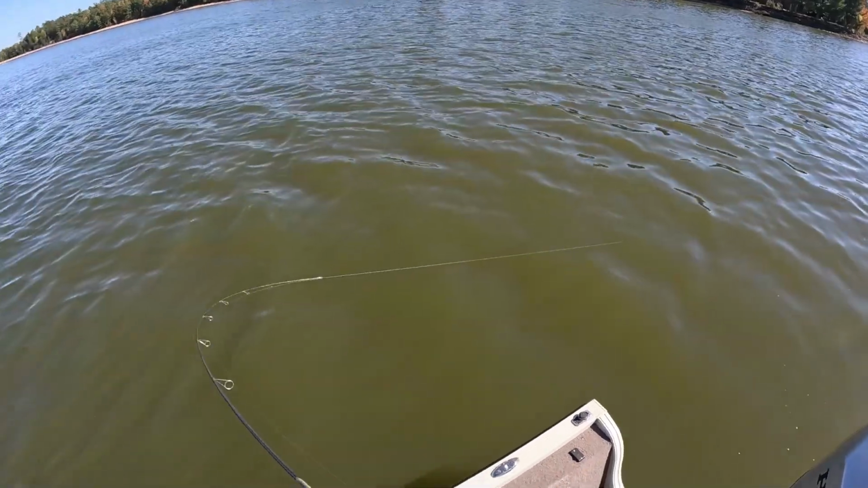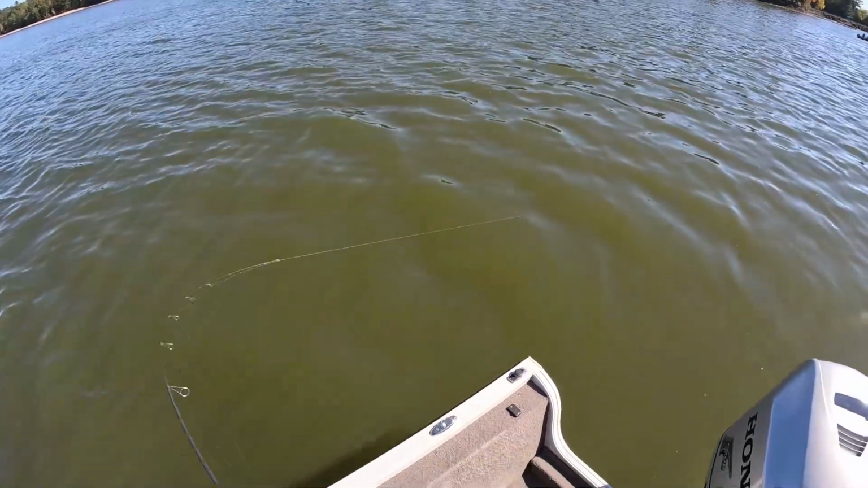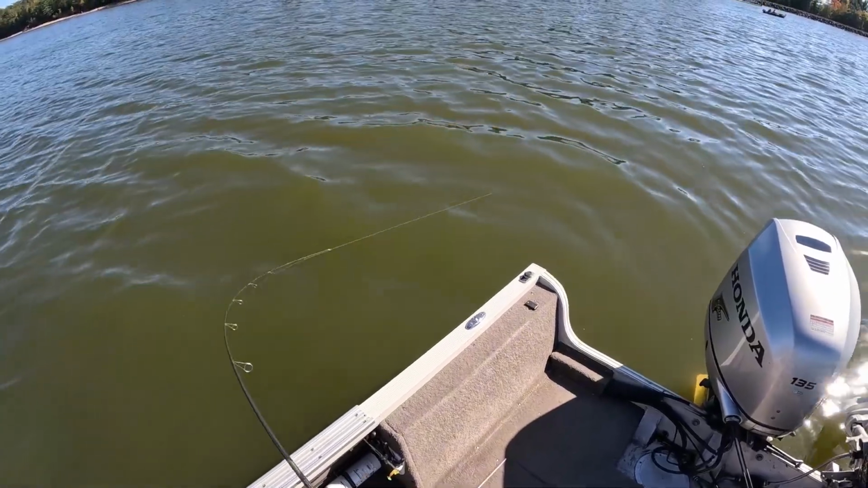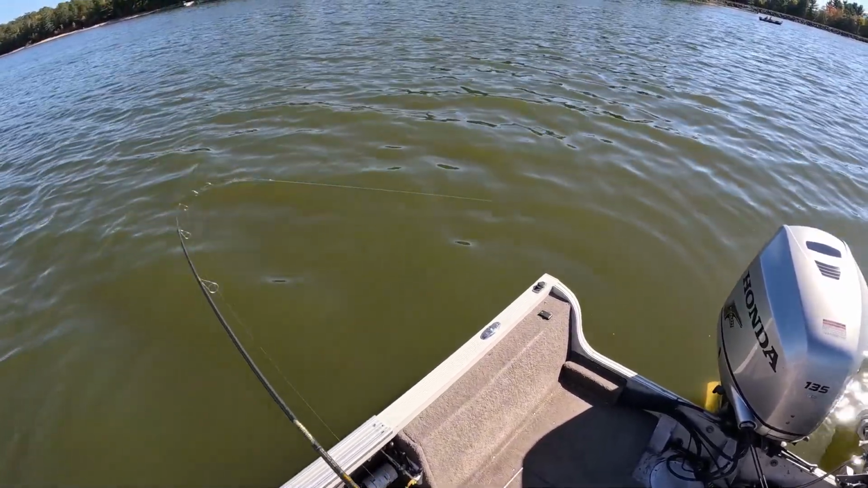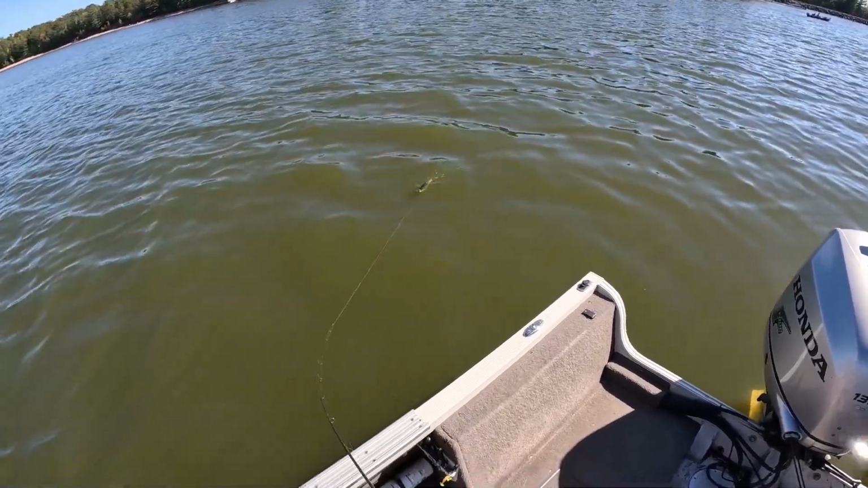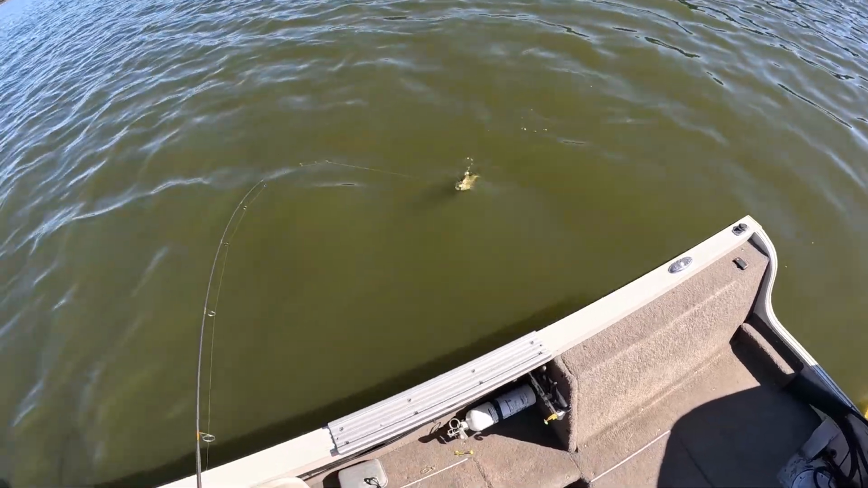Right there, yep. So swimming it, that worked. You guys see how I was working that there? It's just a slow retrieve with just little hops in there. And we got a big crappie to start.